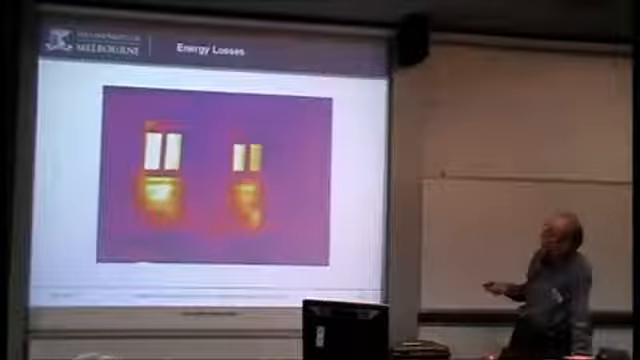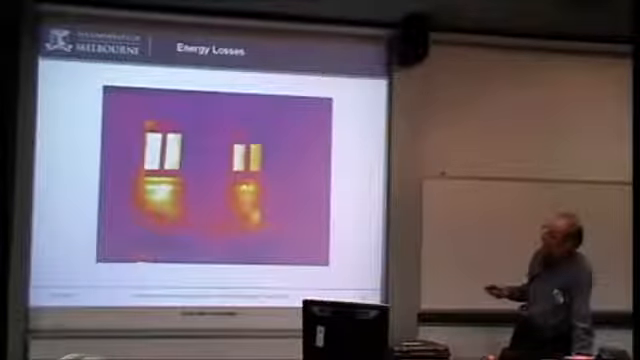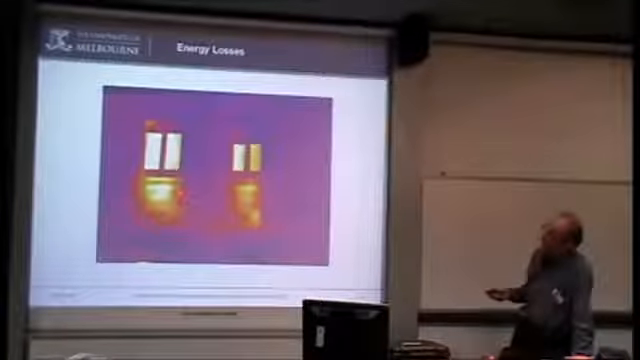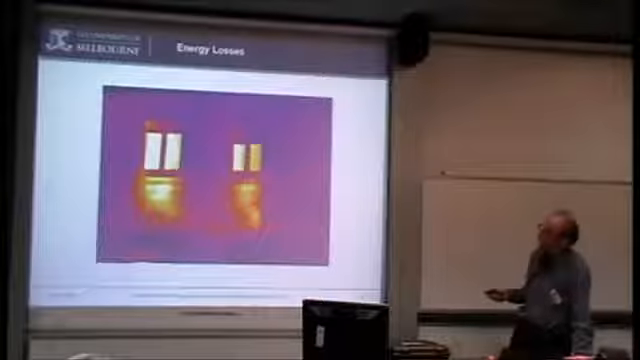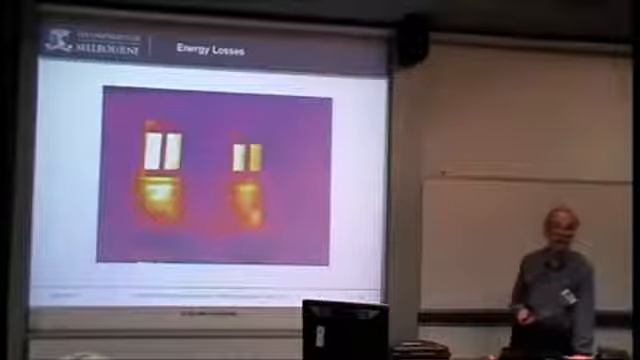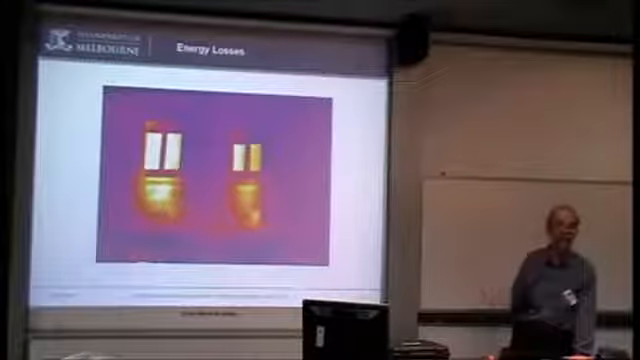Energy losses. Besides the losses through the windows themselves, this is a typical case where, when they're building houses, they have difficulty insulating under the windows, and so they tend to leave it out. They shouldn't, but it's not always done. And it's not unusual to see these images. It's not how it should be, but it's what happens.